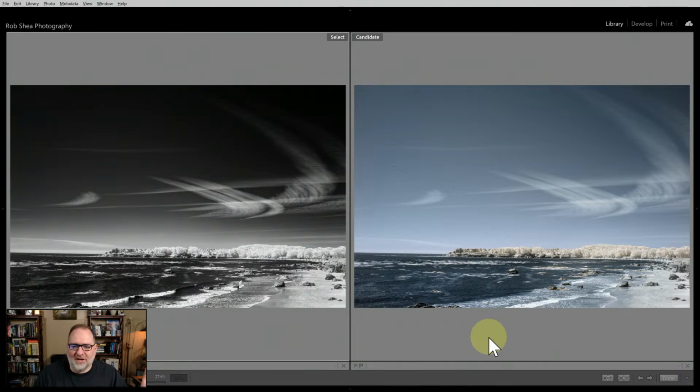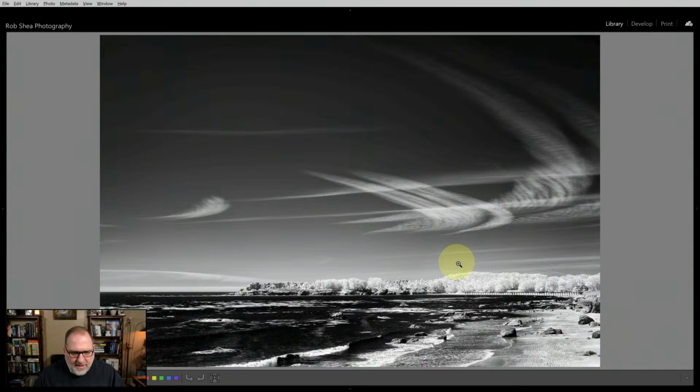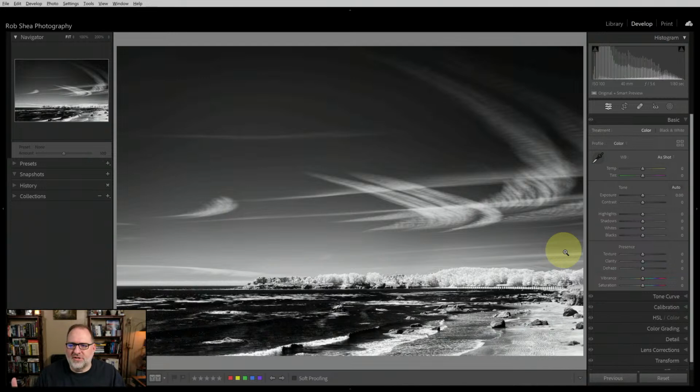But to me, I'm emphasizing that I think Phil made a great choice here, because while I think this is an interesting image, I think it's a more powerful image in monochrome. It's a more powerful image in the deep infrared, and I really like that choice. Let's go back and look at his edit, which is great. Pull this up and take a look at it. So this is really solid.